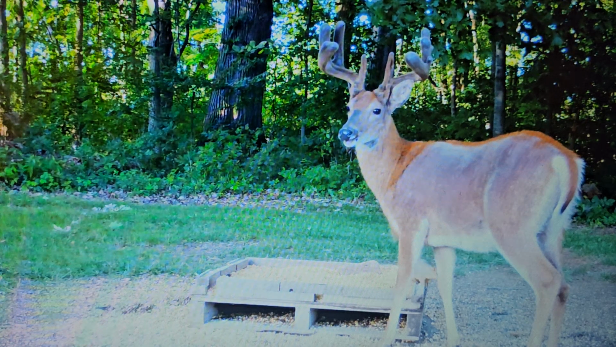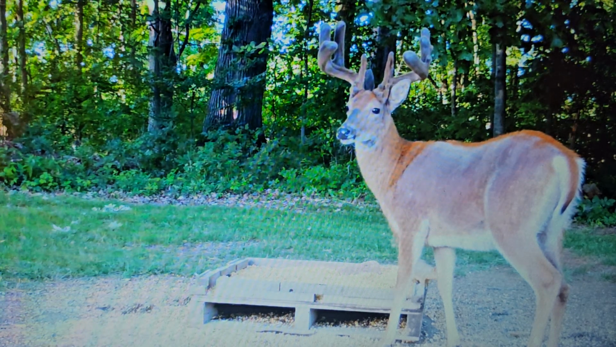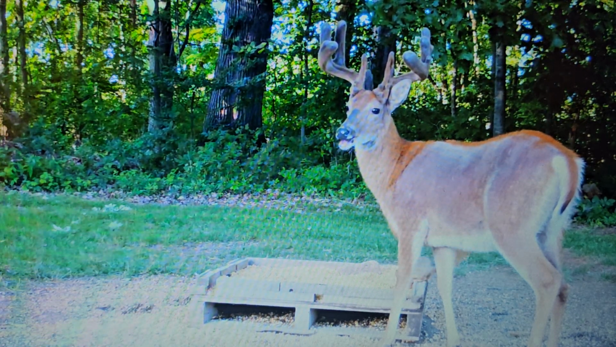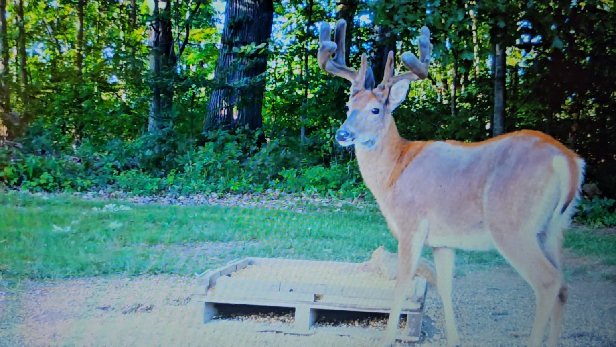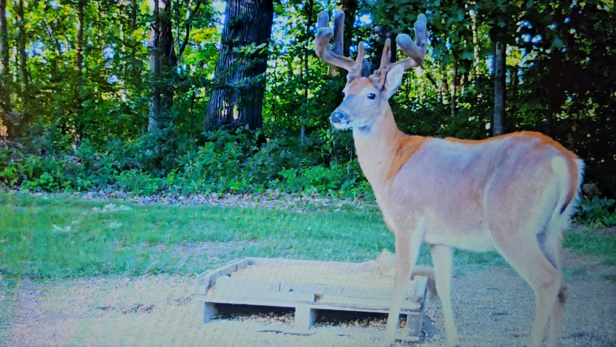Reminds me of a buck I killed, Maxima, a big 11 point. I just kind of like him growing. I think he'll have bigger tines.